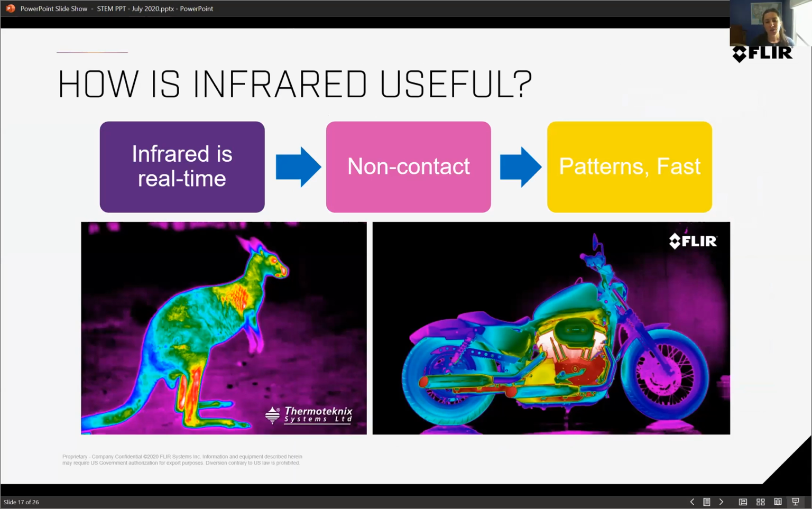So why do we use infrared as opposed to just a thermometer like you might use? Because infrared is real time. So I can just take a picture of this kangaroo. I don't have a lot of kangaroos around me in DC, but if I did, I would take pictures of kangaroos. And they don't like to sit still for a thermometer, right? So if I can just take a picture of one, then I can measure its temperature a lot easier. It's non-contact, so I don't have to invade the kangaroo's personal space. I don't have to get up close and personal with it. I can see it from a distance.